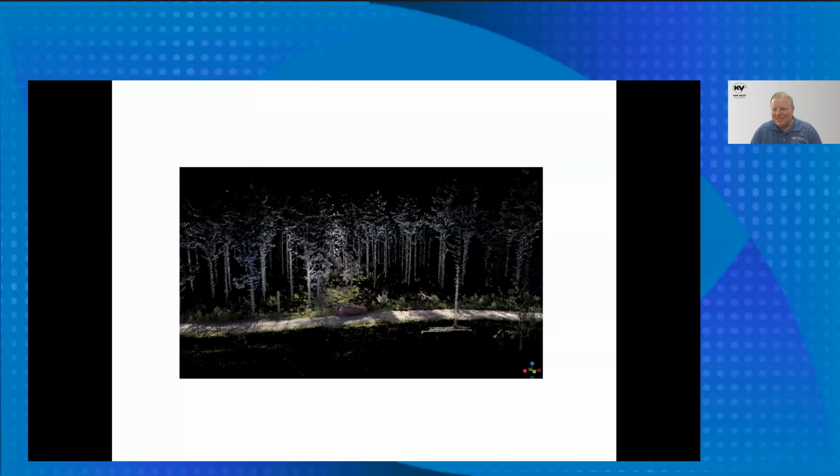That one was empty, sorry. No problem. And here we have the same area. As you can see, this is the track that's in front of here, but the trees have been colorized by the RGB information that's coming from the camera. Next slide, Jason.